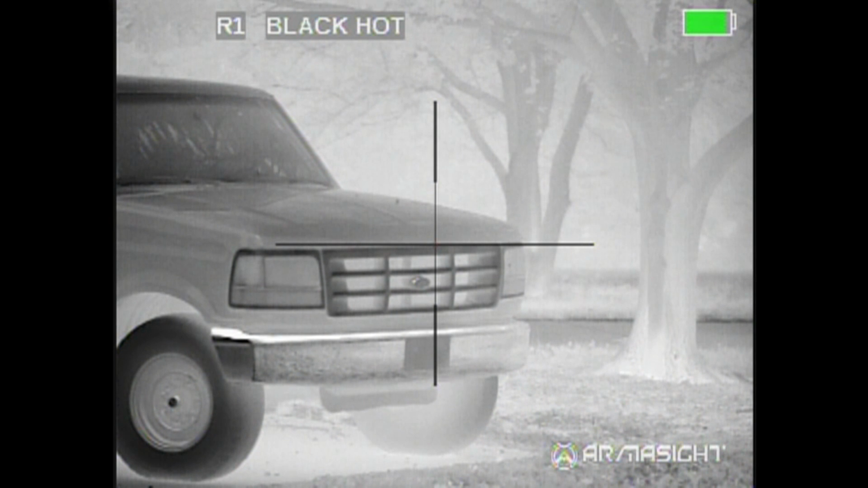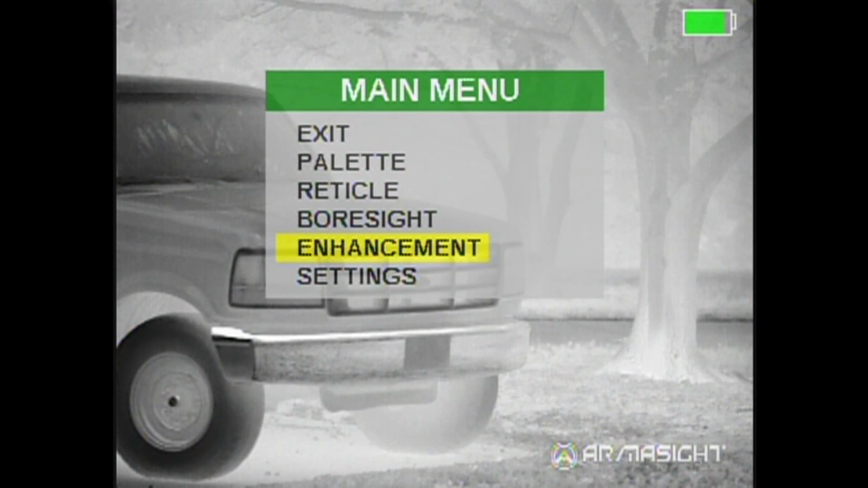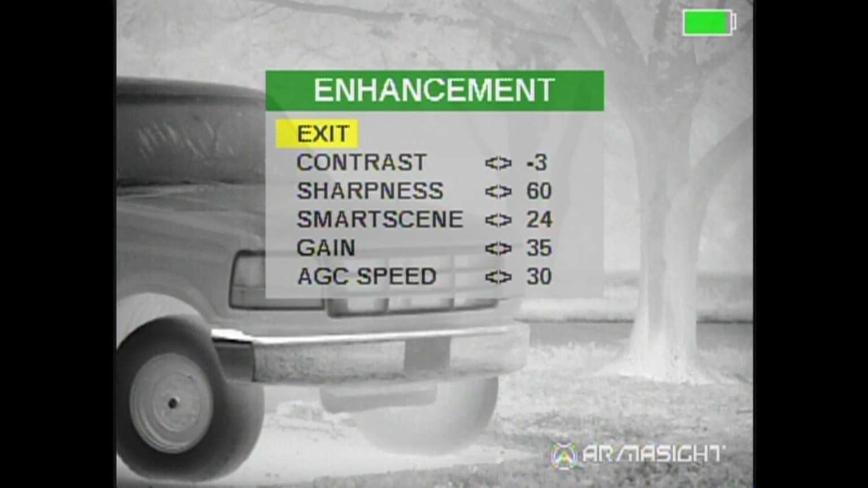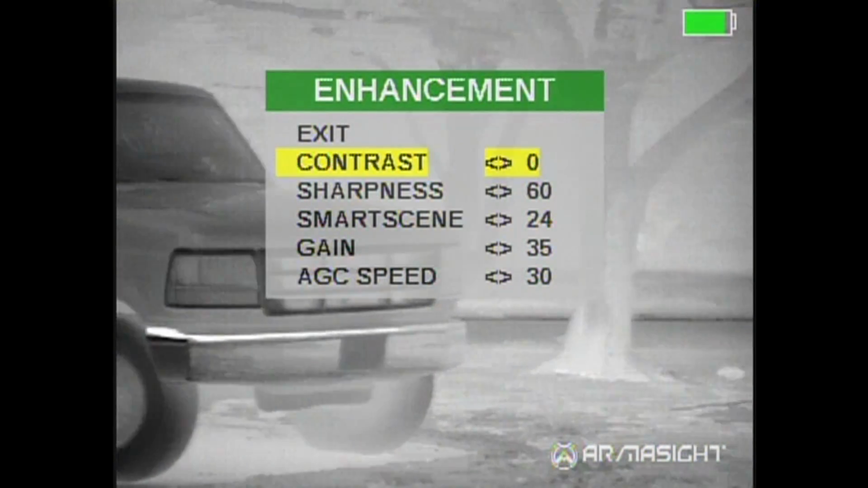Now again, we got a light mist coming down out here, so this is not your ideal for default settings. You'd want to go into your main menu, go down to enhancements, and here you have your contrast. Again, we're in black hot. Right now, the last time I used it, it was at -3. We'll go up to 0 and we'll take a look around.